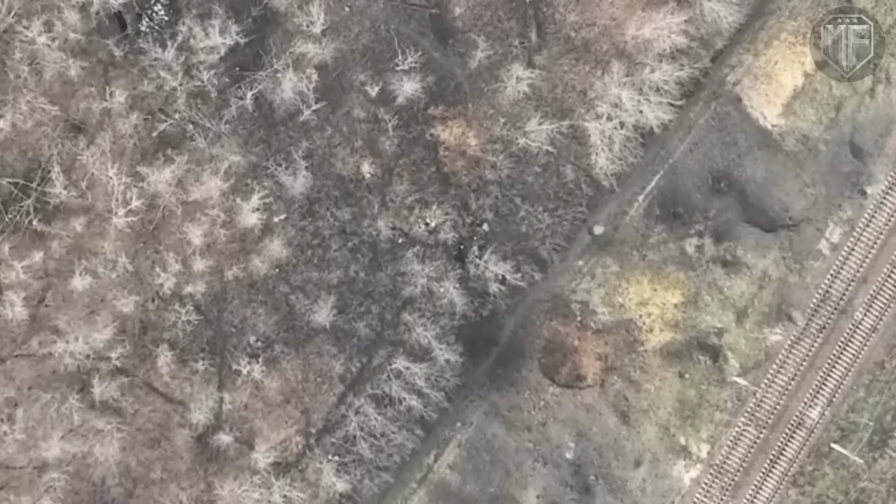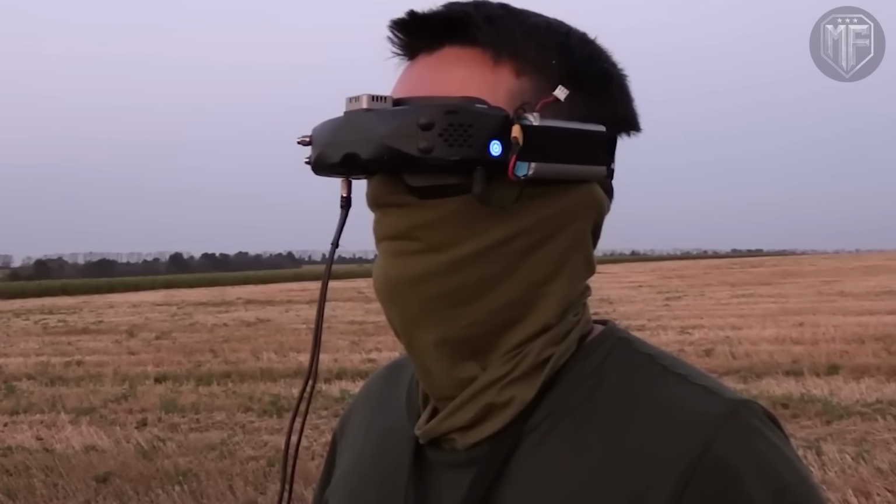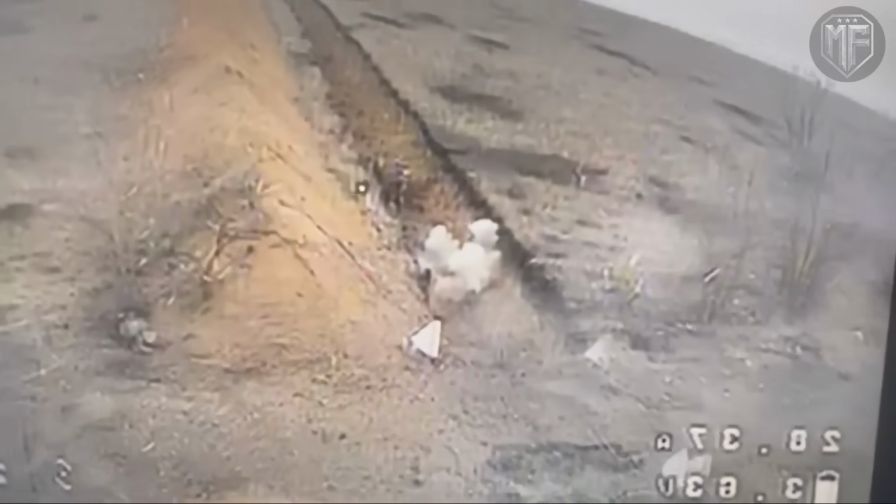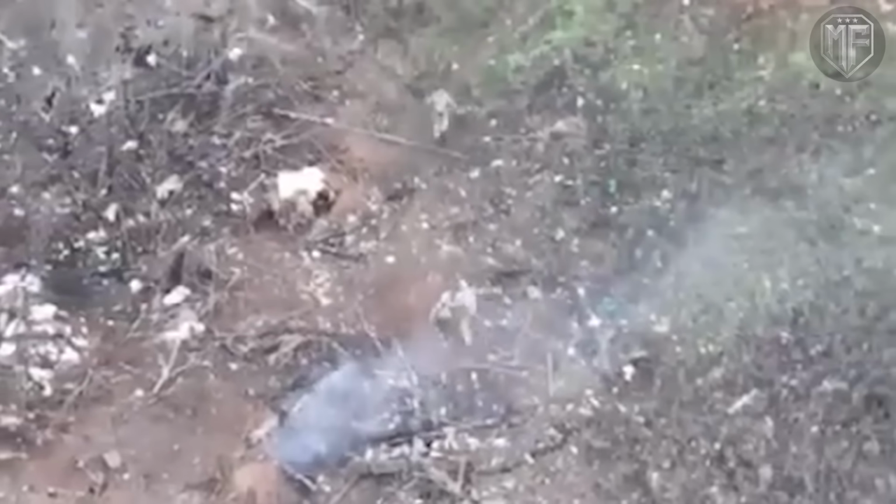The drone did not need to chase aggressively, because confusion created predictability. Movements followed patterns that were easy to read, and hesitation replaced decisive action. This dynamic shows why traditional camouflage and concealment methods are losing value in environments dominated by low-altitude FPV.